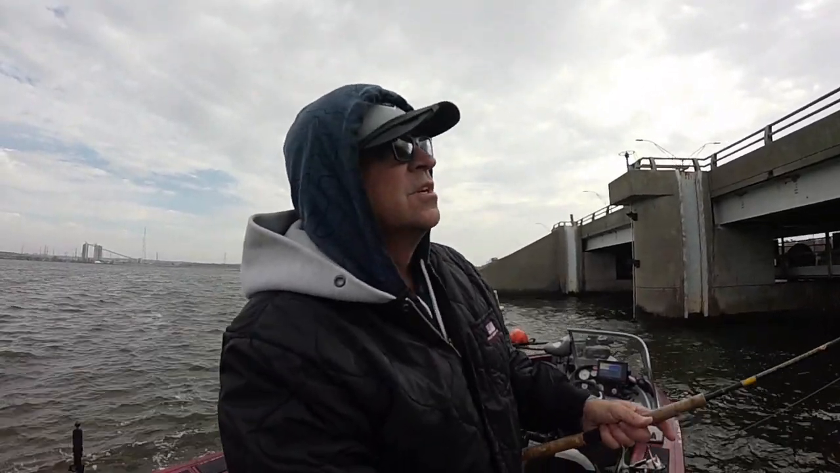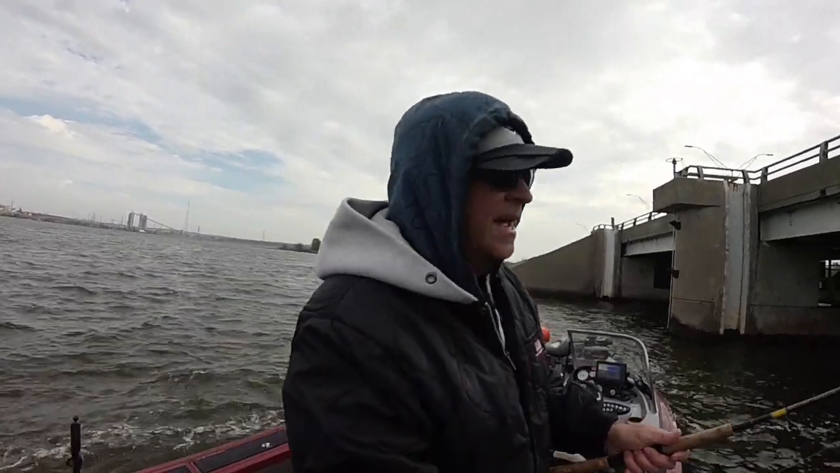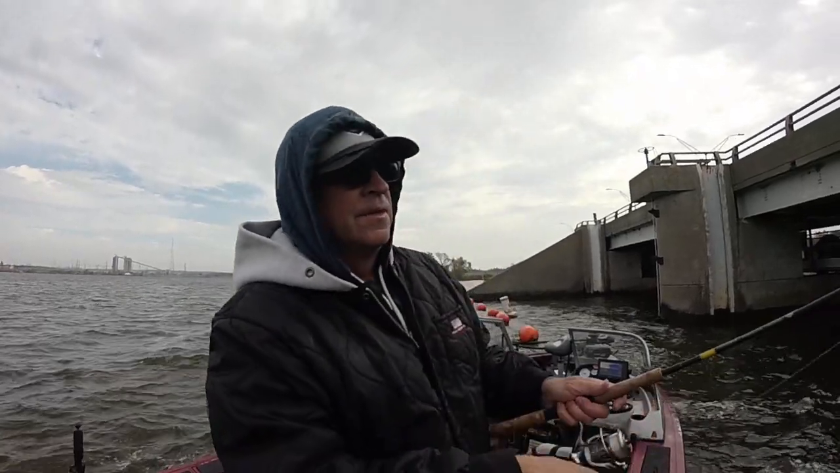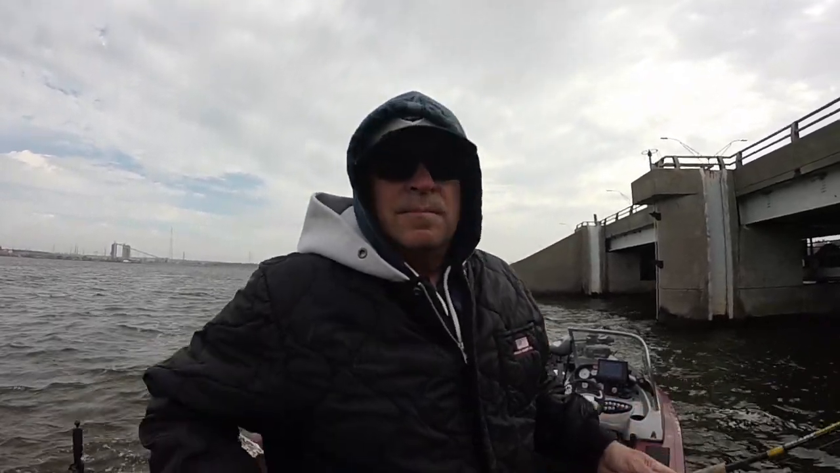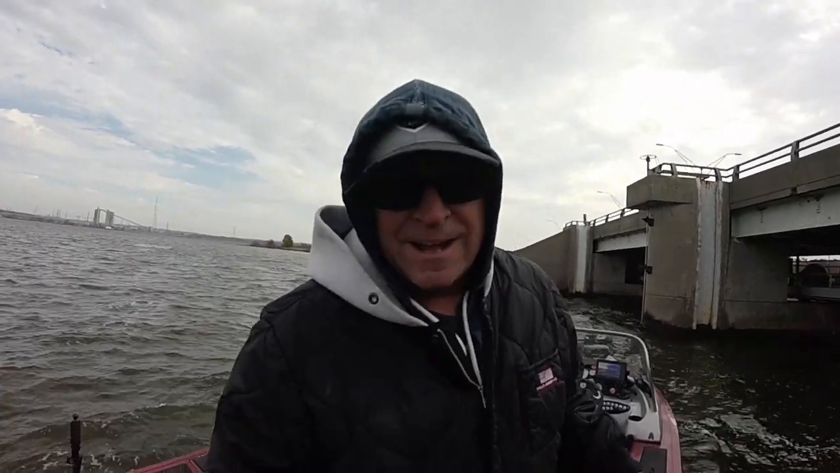And I like to use some line that I found out last year through Carl Kalanka. He gave me a great suggestion to try this Gamma line, and it's phenomenal. That's actually what Tommy Brasher caught that big, I guess it's called a buffalo, yesterday, and he caught that on Gamma 4-pound test, and that fish was way over 50 pounds easy.